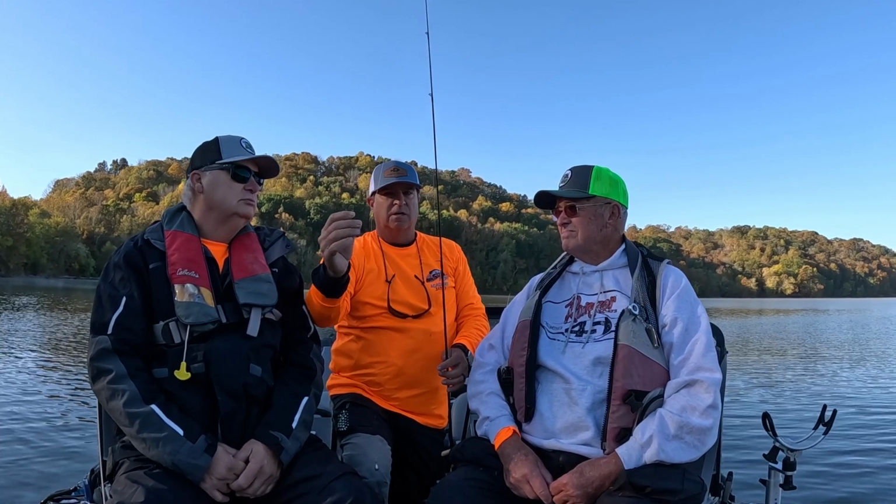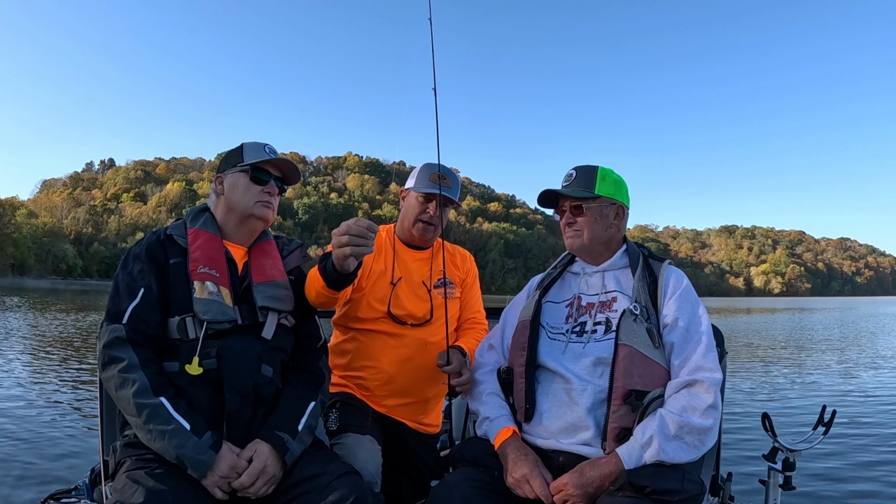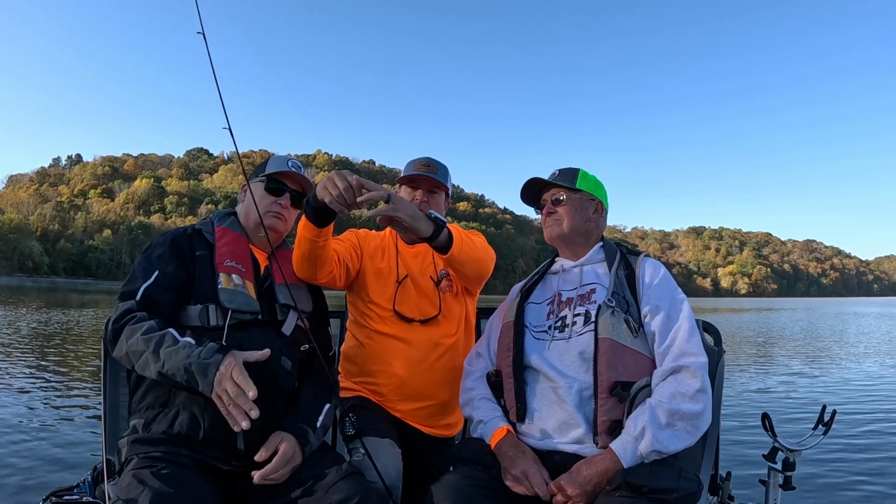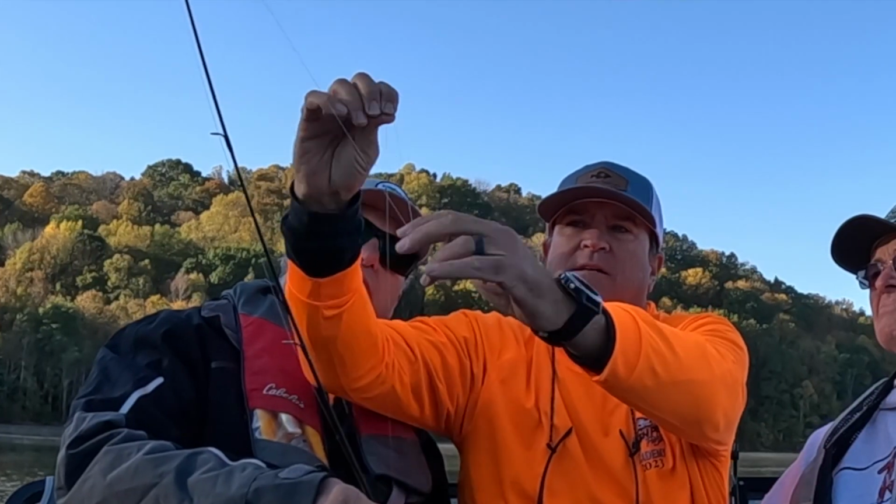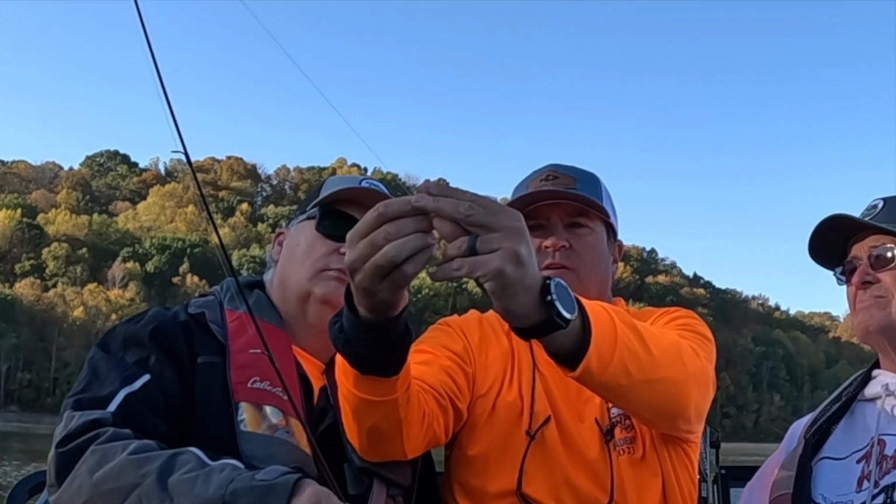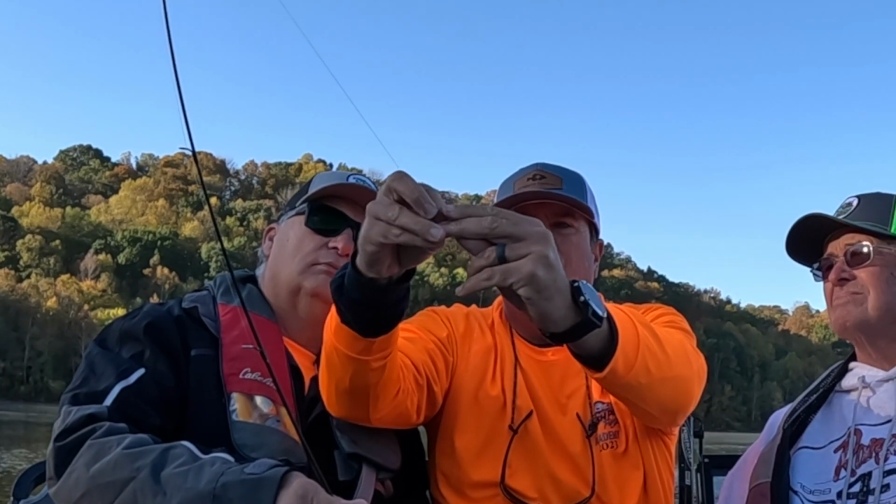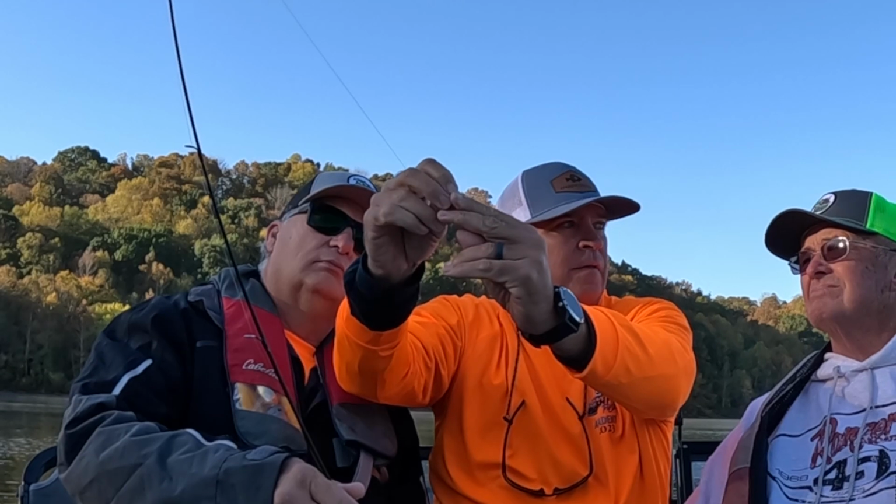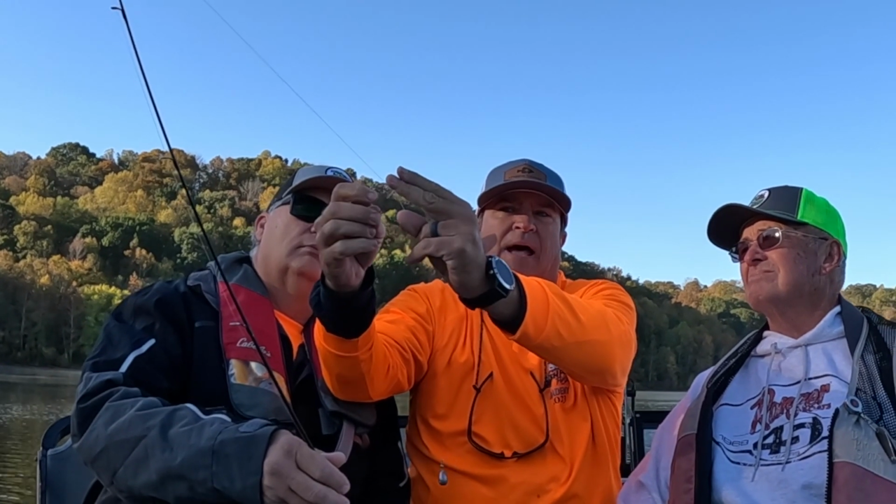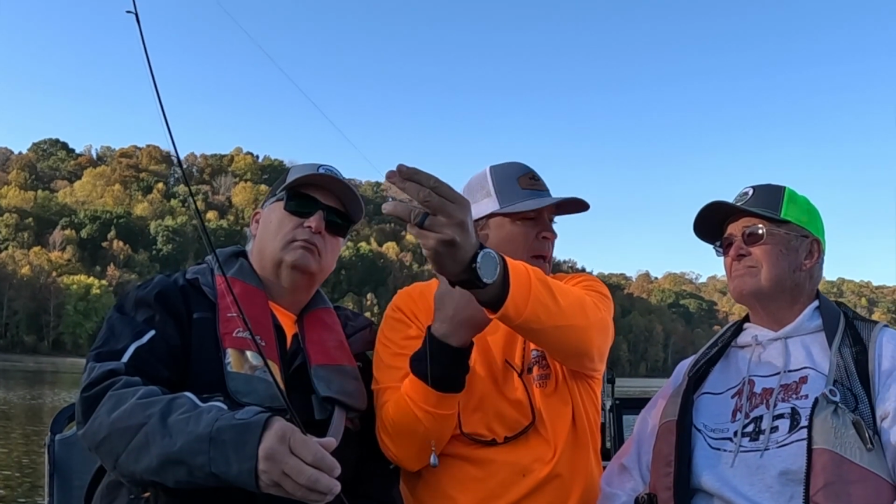And if you look, the hook is pointed down right now, but if you tie the knot exactly like I do with the loop knot, just take the top and go around the fingers once, twice, leave yourself enough slack there to pull that through, and then pull it through. Give yourself about a half inch, so those fish can suck it back into the further part of their mouth.